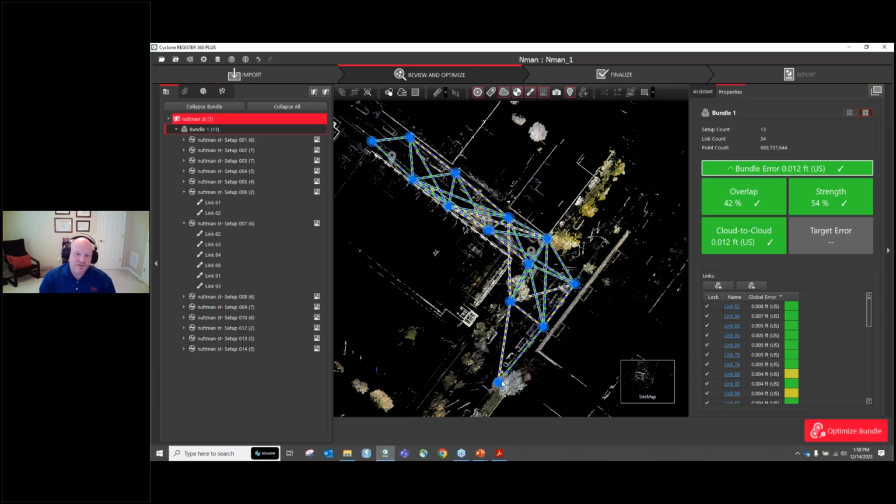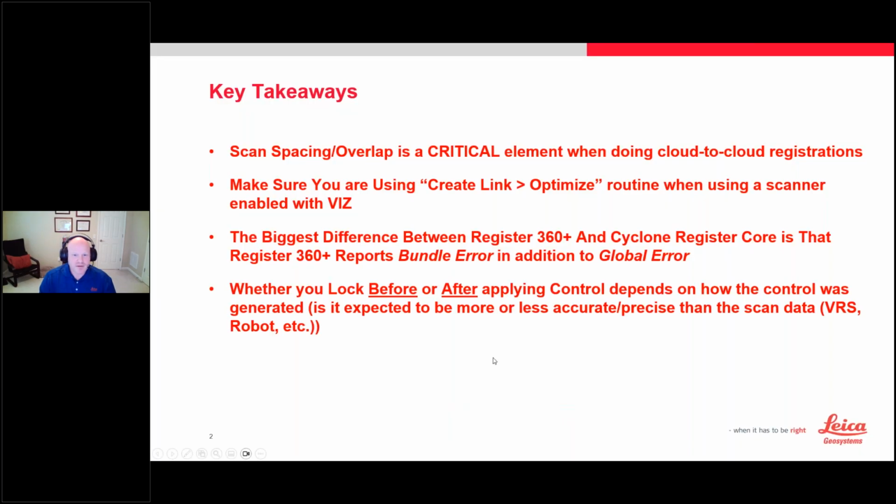And conversely, if this was VRS at Urban Canyon, you probably wouldn't even try to do GPS. But if it was sub-centimeter, I just leave it locked and let it distribute that error out to the control points. So that's locking before or after. It just has to do with whether you expect your control to be more or less accurate or precise than your scan data.